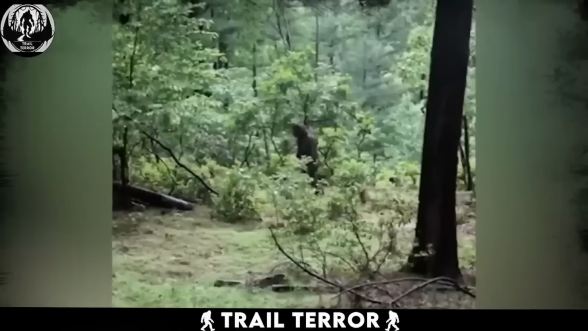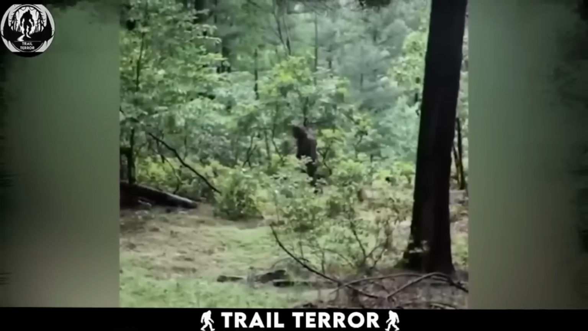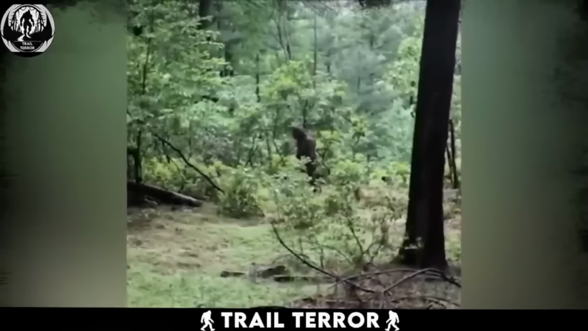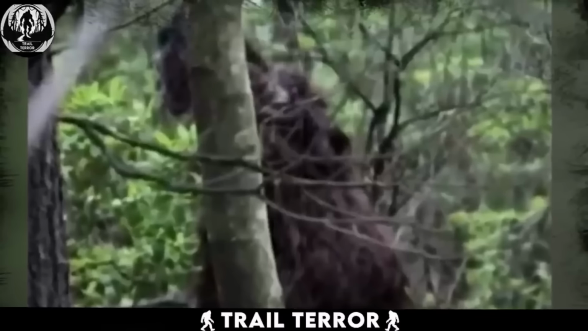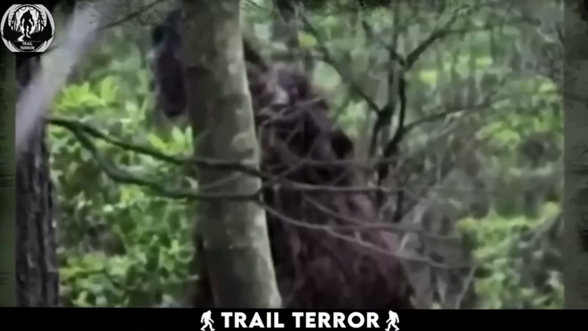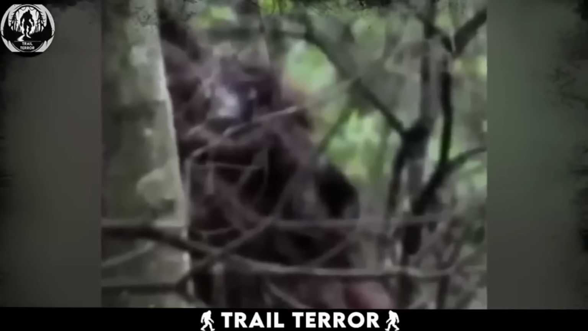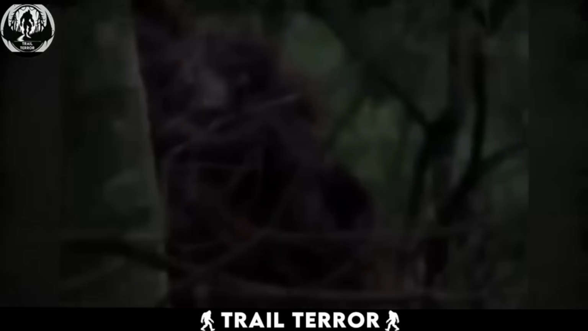Could these elusive creatures possess complex familial structures and social dynamics? Do they, like humans and other mammals, exhibit maternal instincts and nurture their young? The presence of the baby Bigfoot lends further credence to the existence of an entire species. Could this remarkable trail camera footage be the key that unlocks the secrets surrounding Bigfoot's elusive nature?